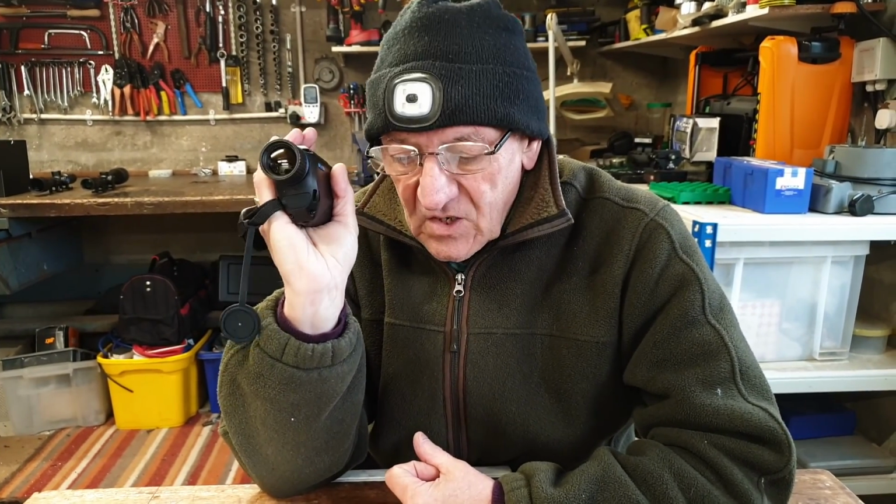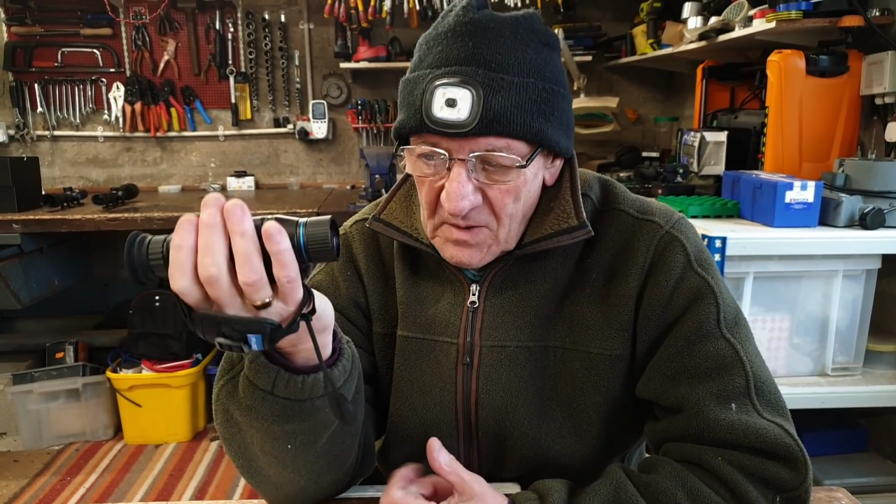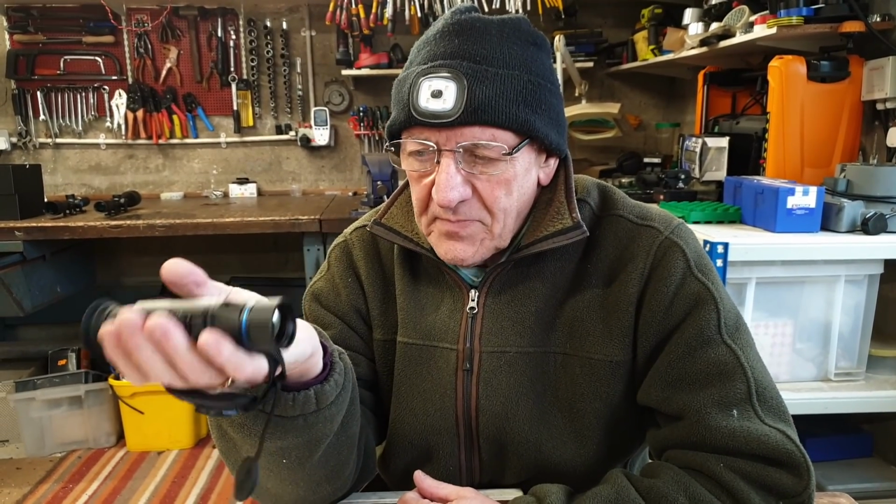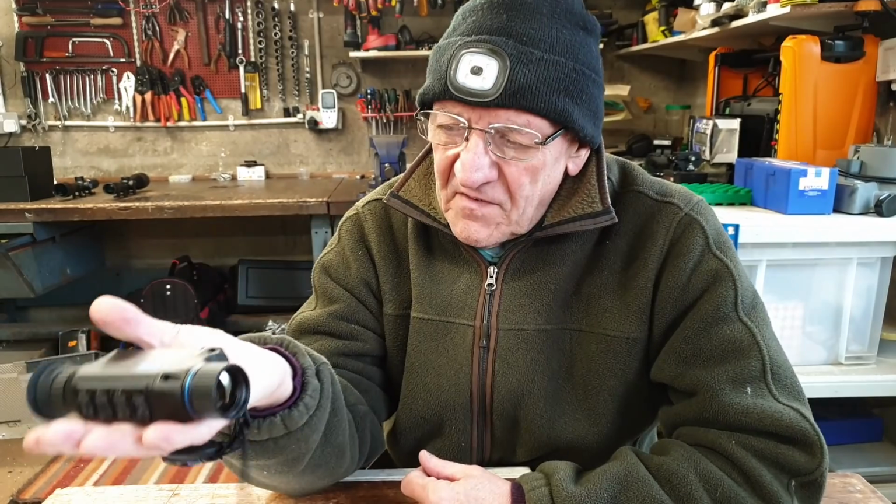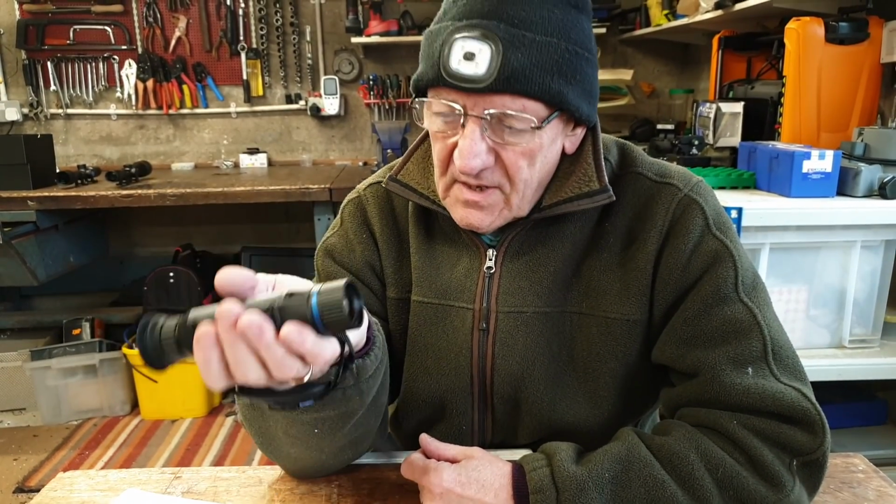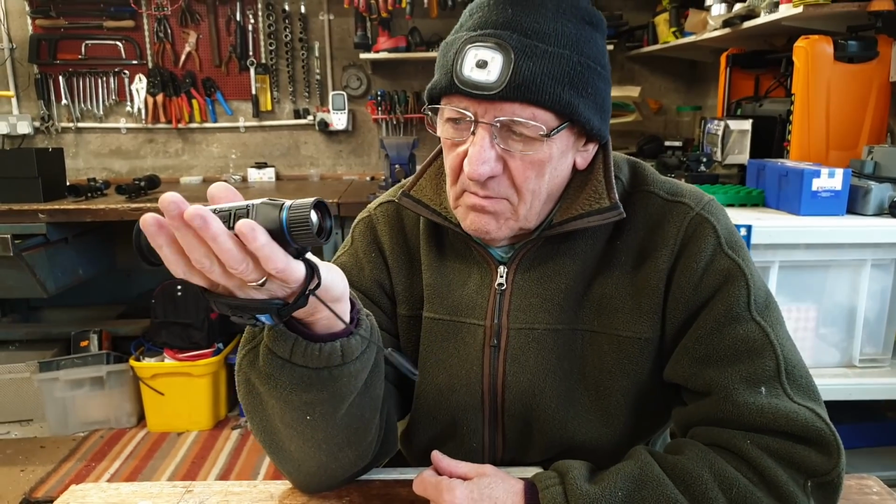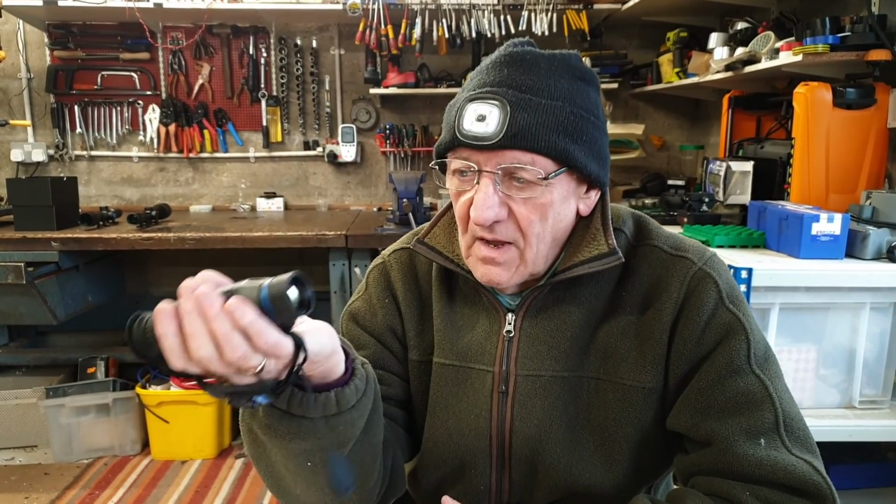So this thing is in a pretty crowded marketplace. It's got a lot of competitors. I think it'll have to fight quite hard to get many buyers. That's just my personal opinion. As I say, the form factor, the weight, the size, and the usability are big. Ergonomics are excellent. The 18650 battery is good.